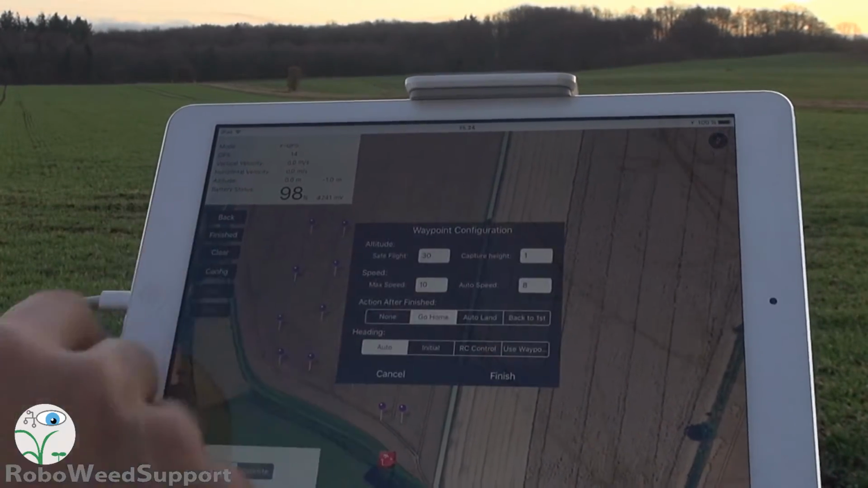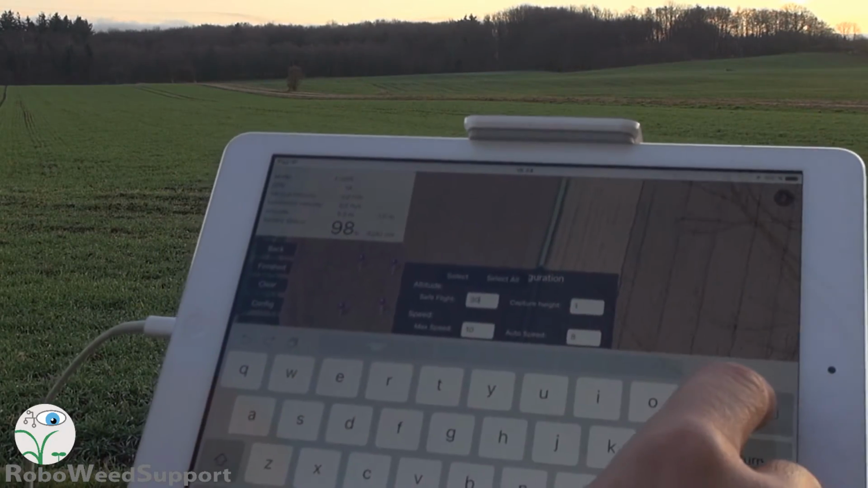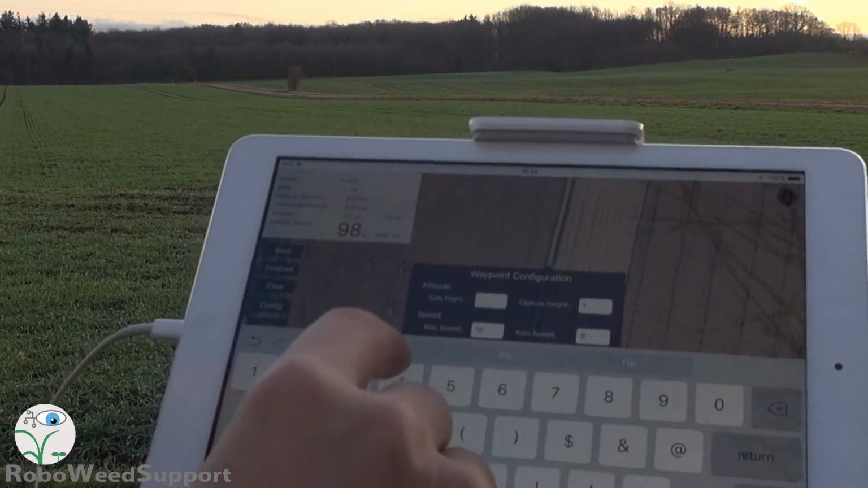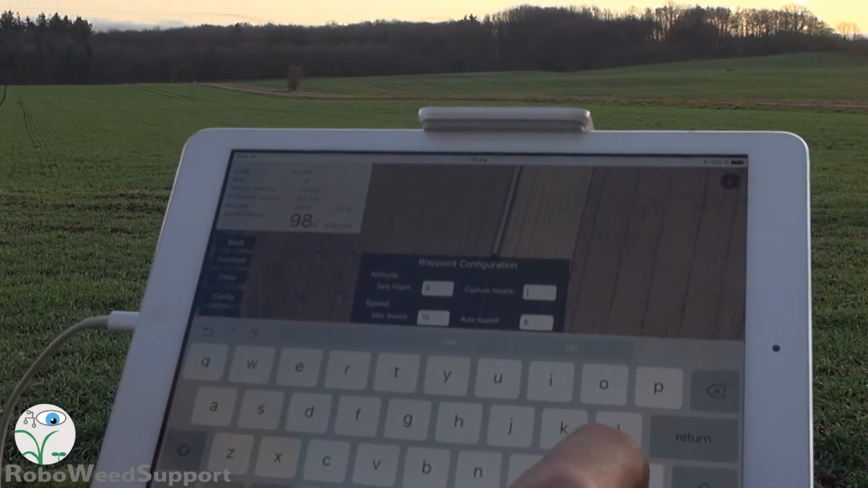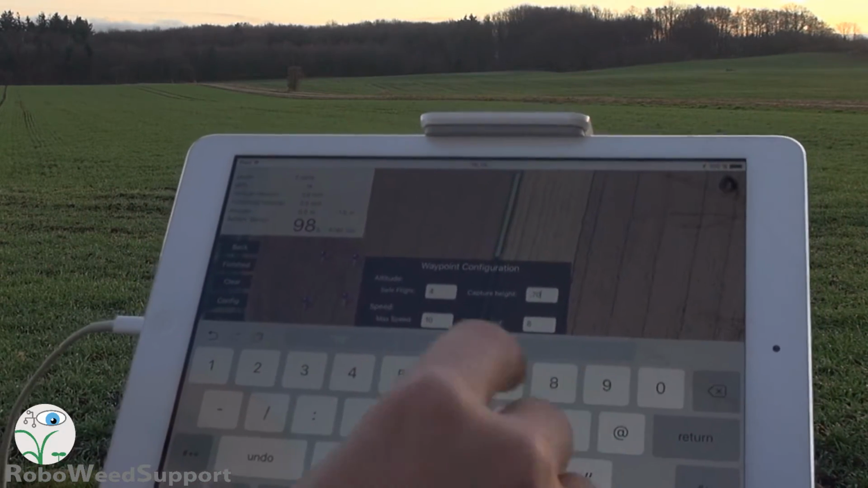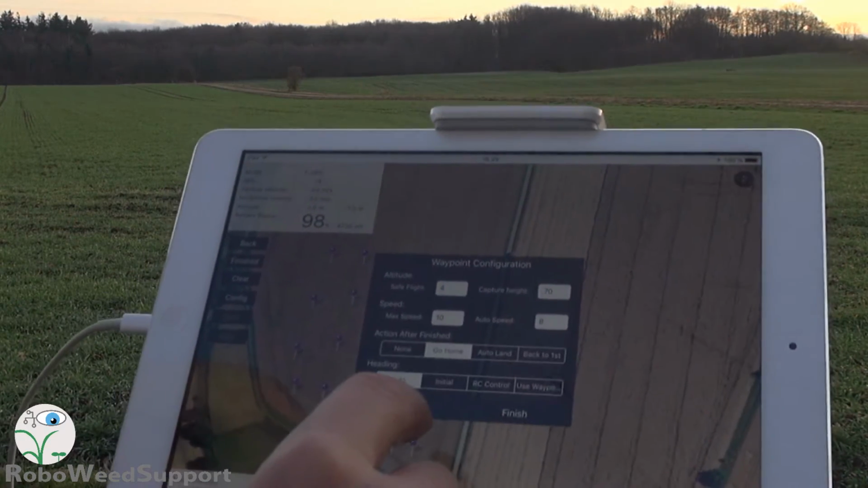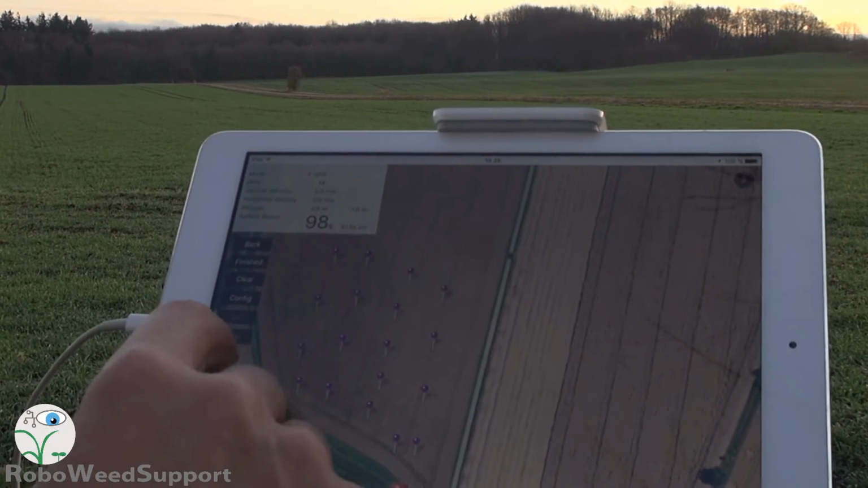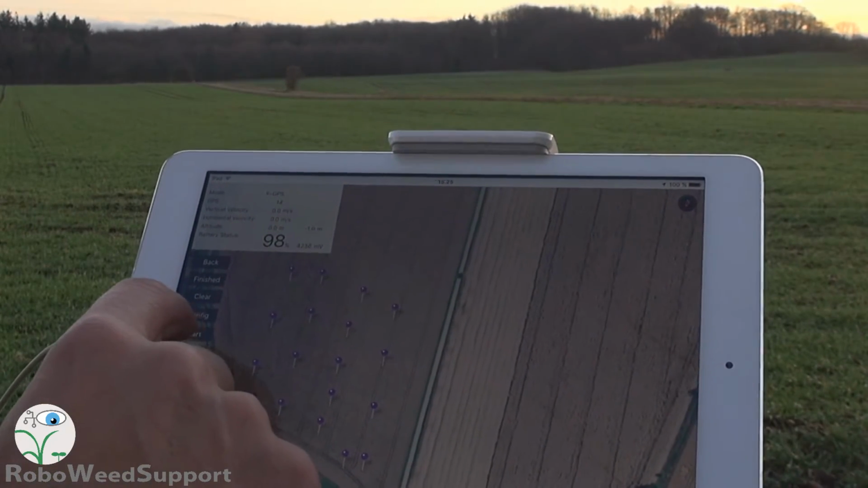Then I need to config. The safe flight is set to 30 meters. I'll set that to, what is safe here, 4 meters. And 0.7 is the capture height. The max speed is 10. We'll say finish. And then hopefully we can start.